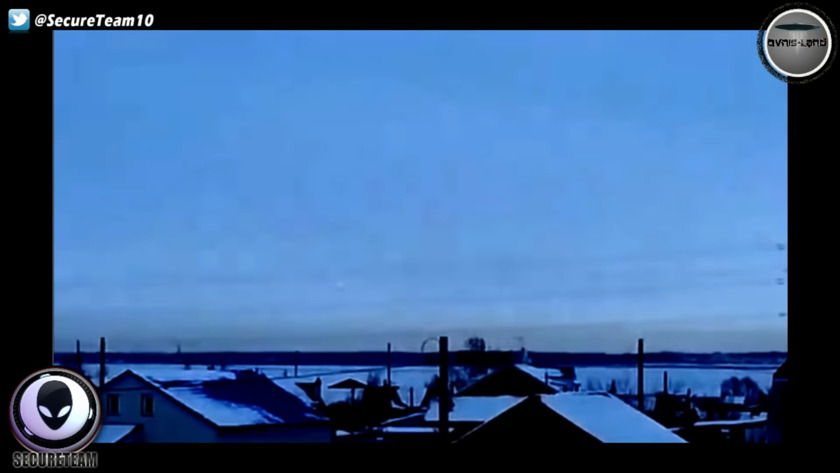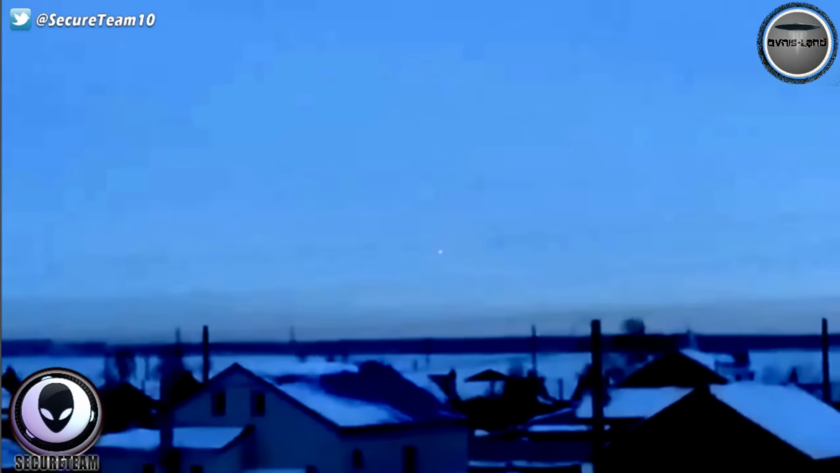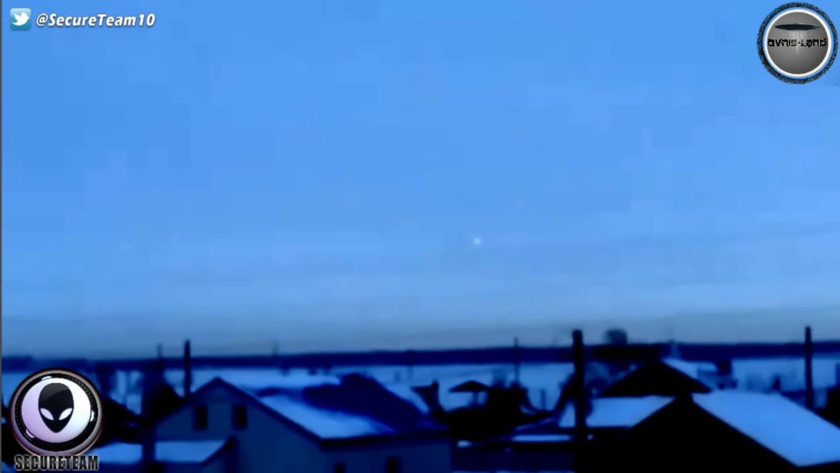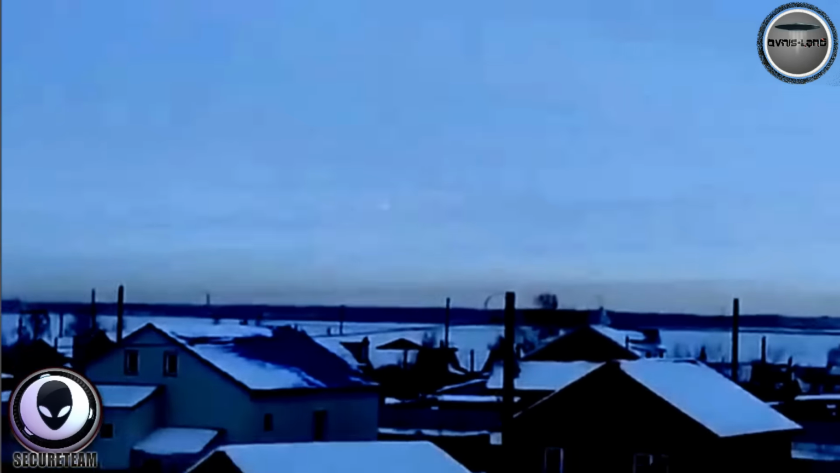I mean, these things are moving very weird to me. It's like they're disappearing and reappearing in different spots in the sky, which again, drones simply cannot do. When you see a drone in the sky, you can see where it moves, and when it changes position, you can actually see it moving from point A to point B. Drones cannot teleport and just disappear and reappear in another part of the sky, which is exactly what it would seem we're seeing here. Yeah, this is really, really strange.